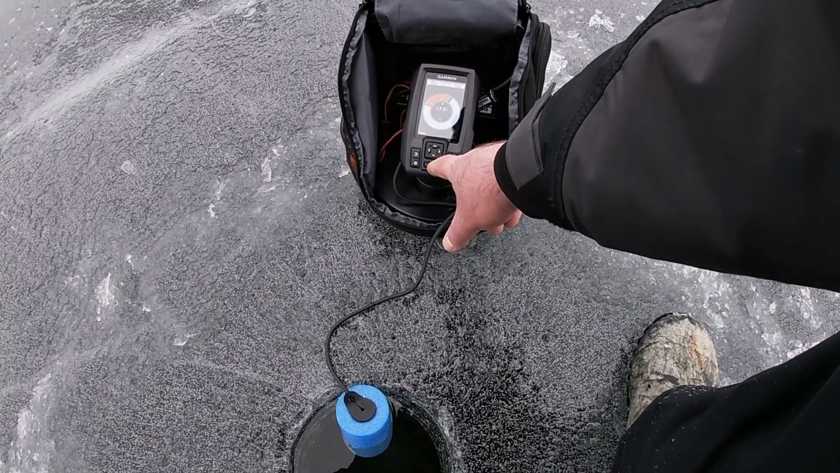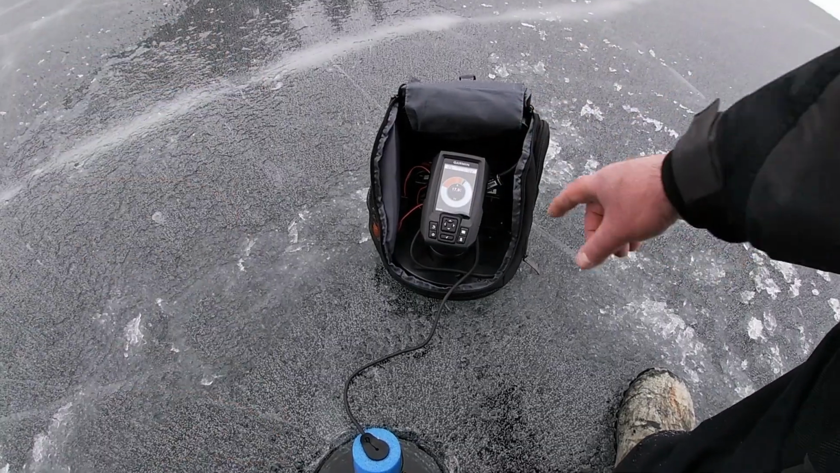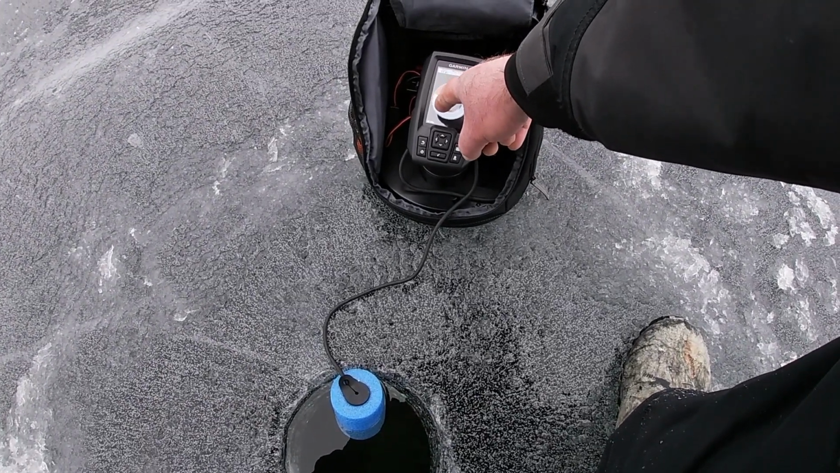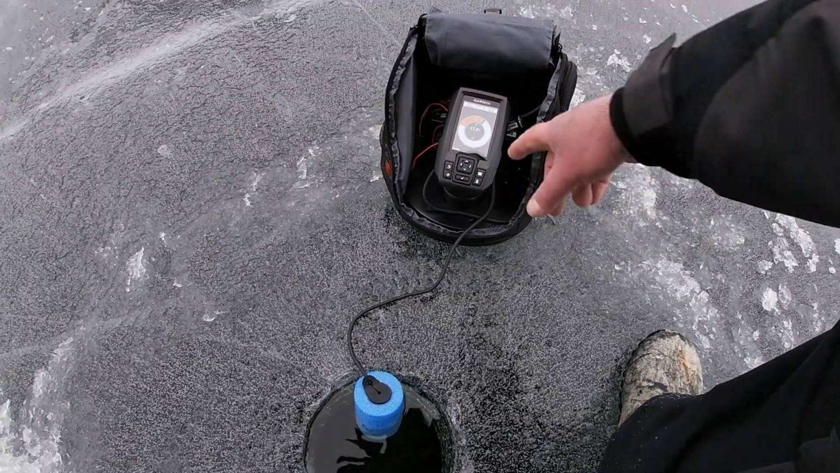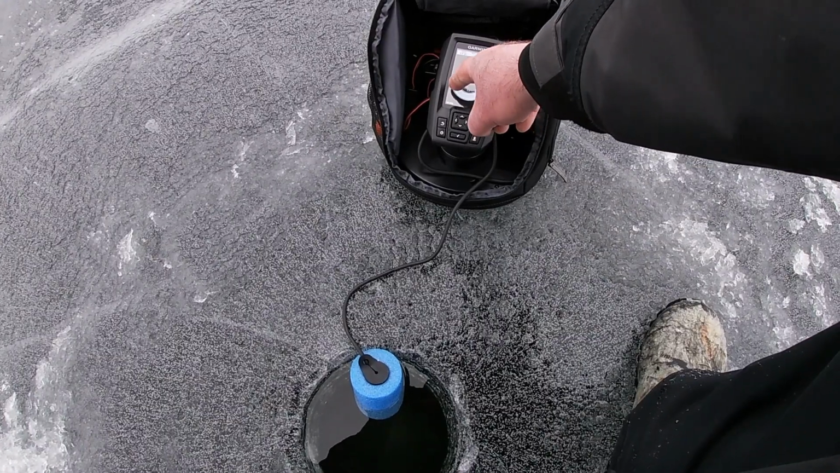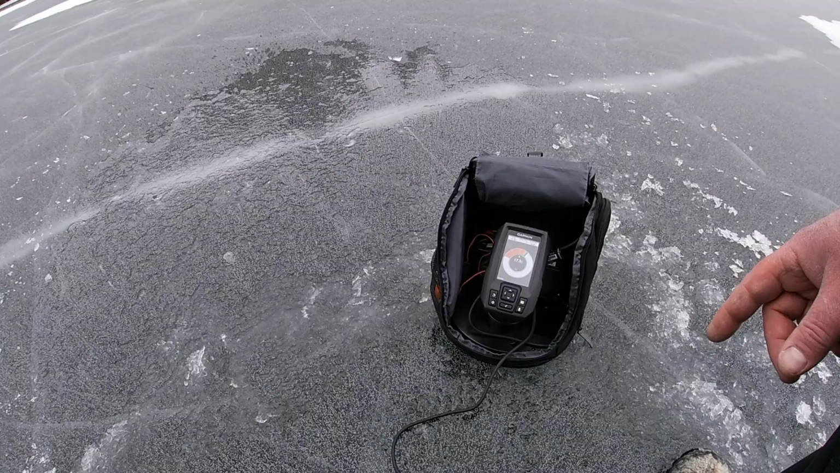And then you push the check mark to okay it. And look, see, it's not showing all that noise. It did a little mark flash, so there could be some shiners or could be a trout right here. There was a flash, a little mark showed up right here around 15 feet. Could have been a trout, could have been a bait fish.